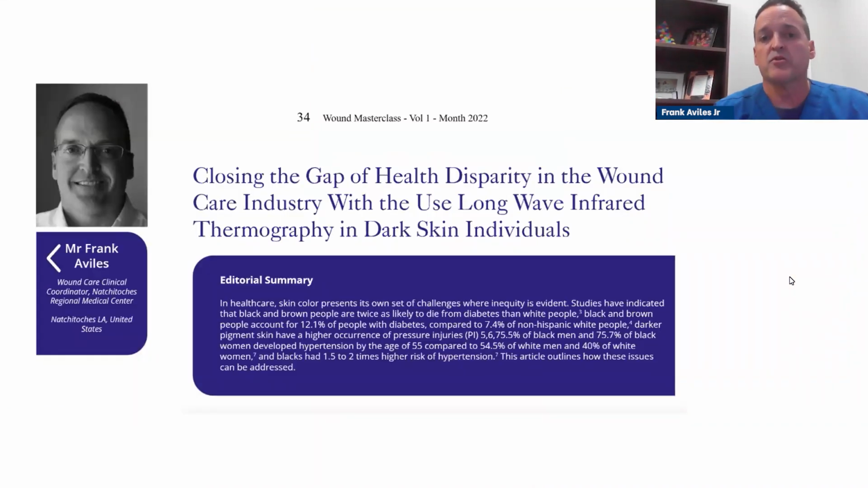This is one of the many articles I've written on dark skin individuals. And whether the patient has a pressure injury, we know that patients with darker pigmented skin have a harder time being recognized to have skin problems. If you look at some of the nursing homes that have a majority or larger African-American population, you'll know that they have a higher rate of pressure injuries. And that's because our visual assessment may fail us when somebody has darker skin.